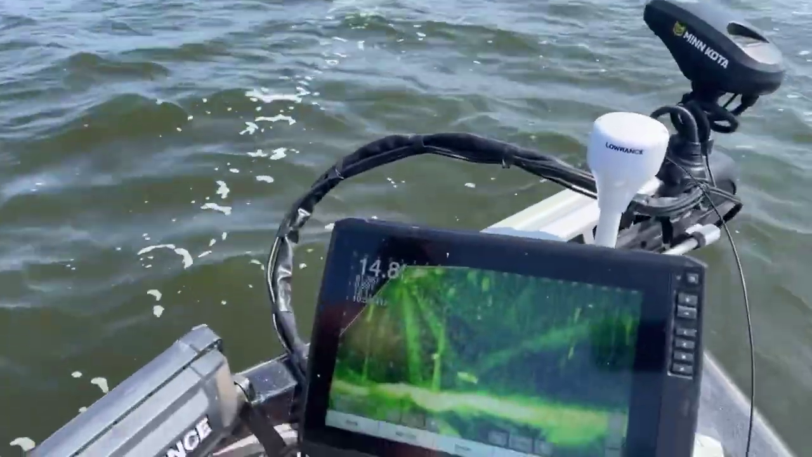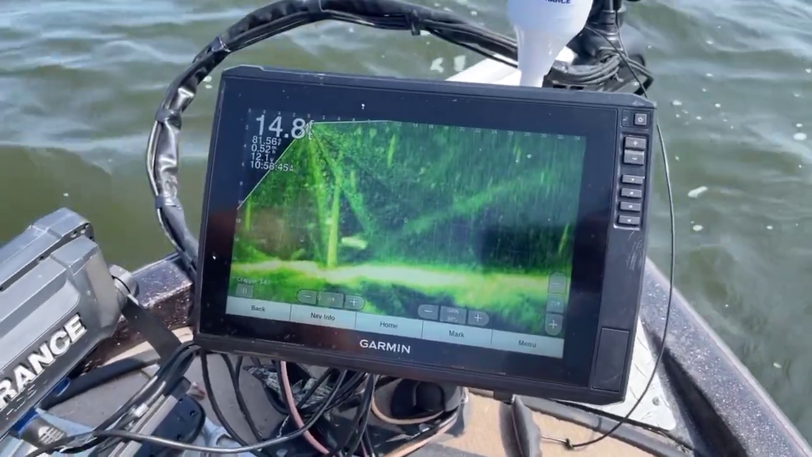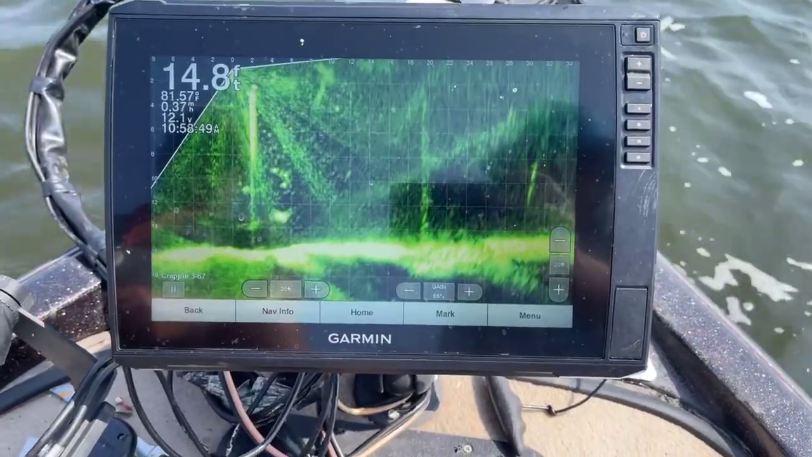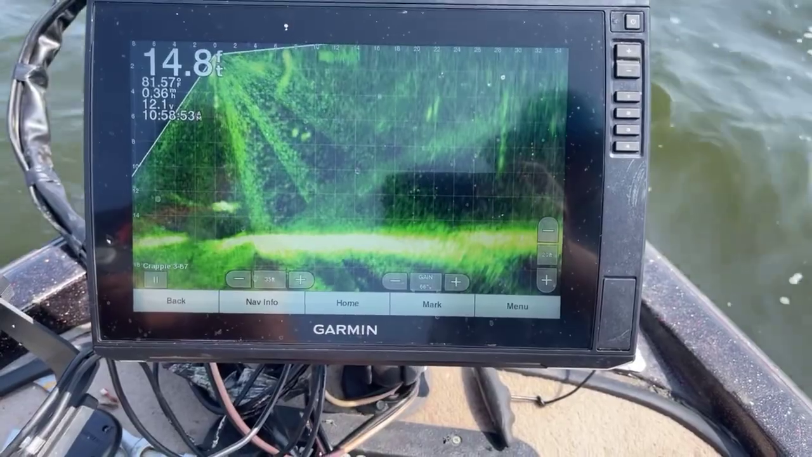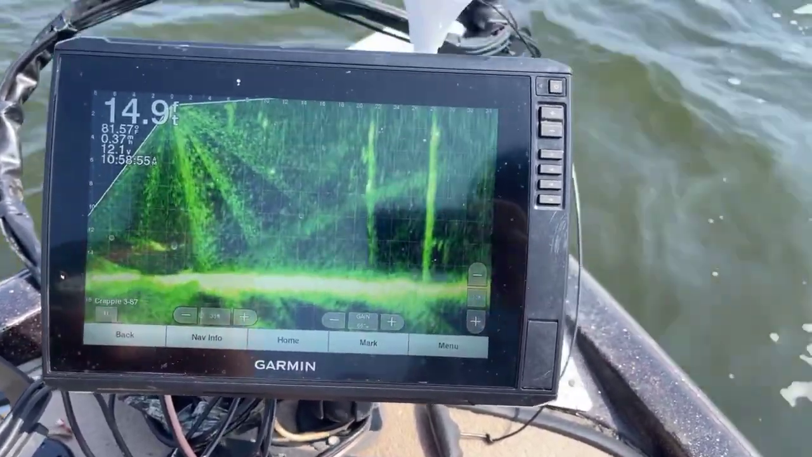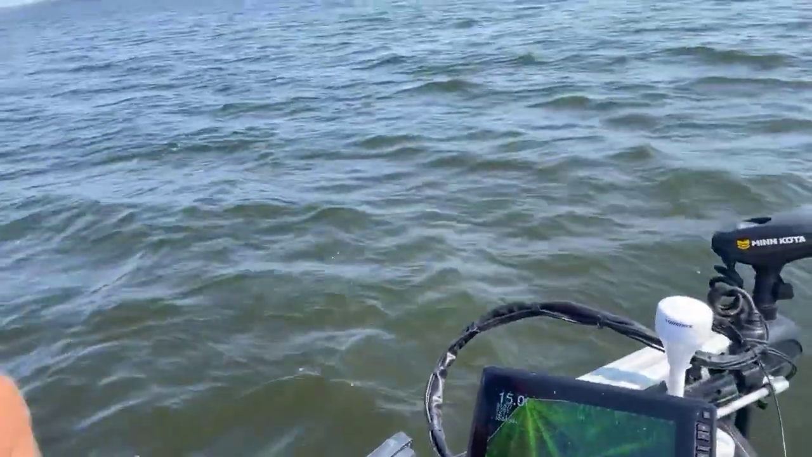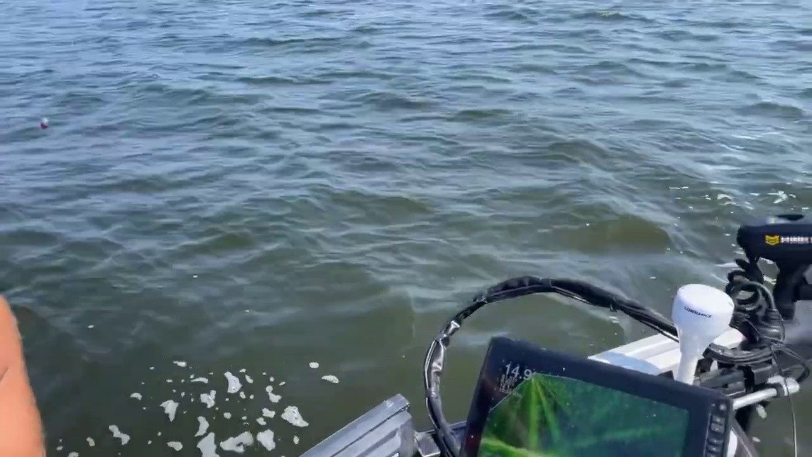Trolling motor now, no. Now the back of the boat's on it. Now the front's on again. You about ready to call it? Let's call it again. This just got too windy for us.